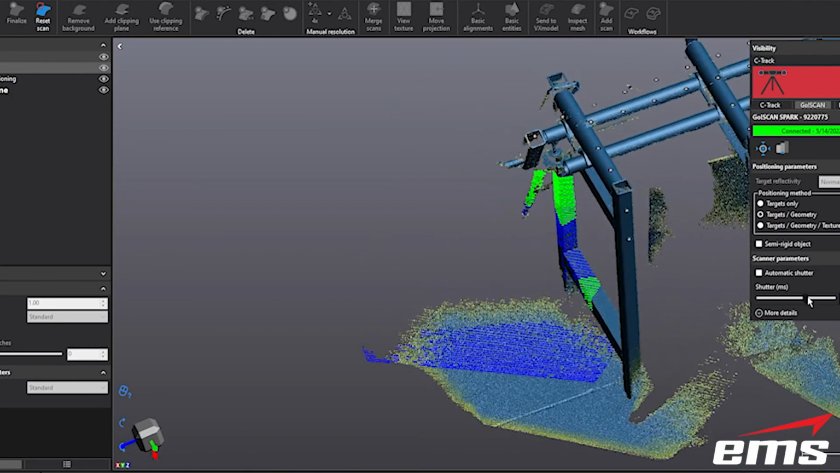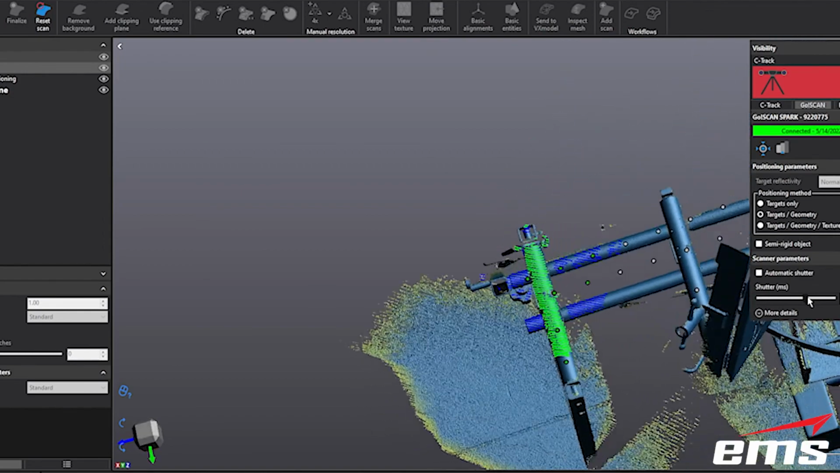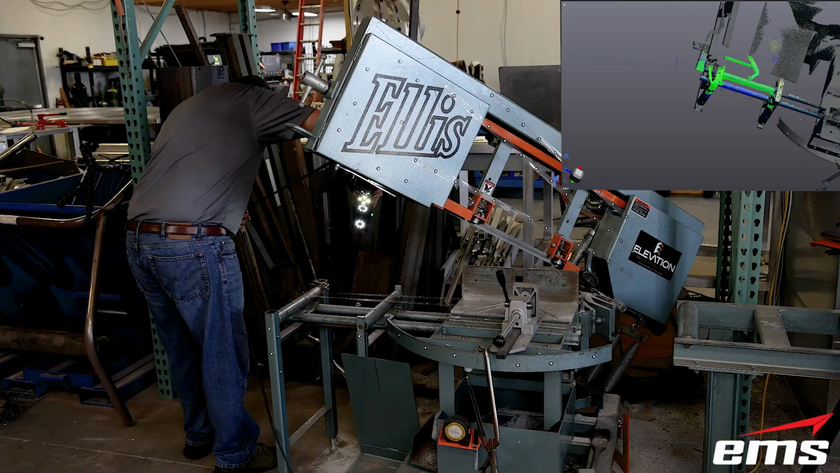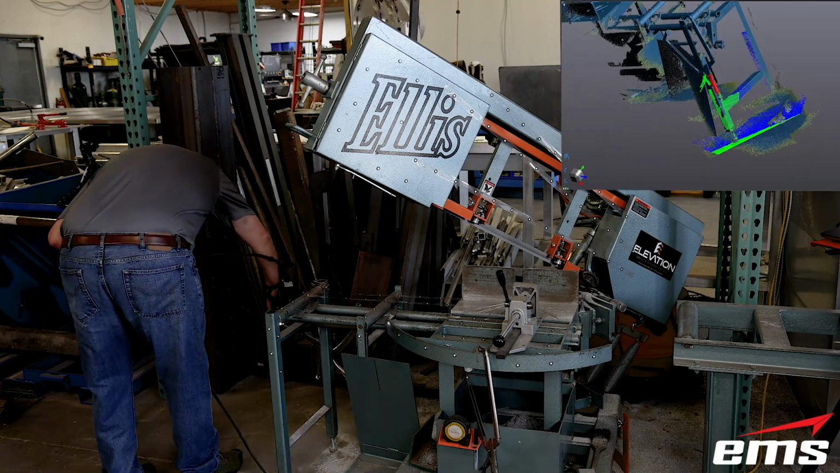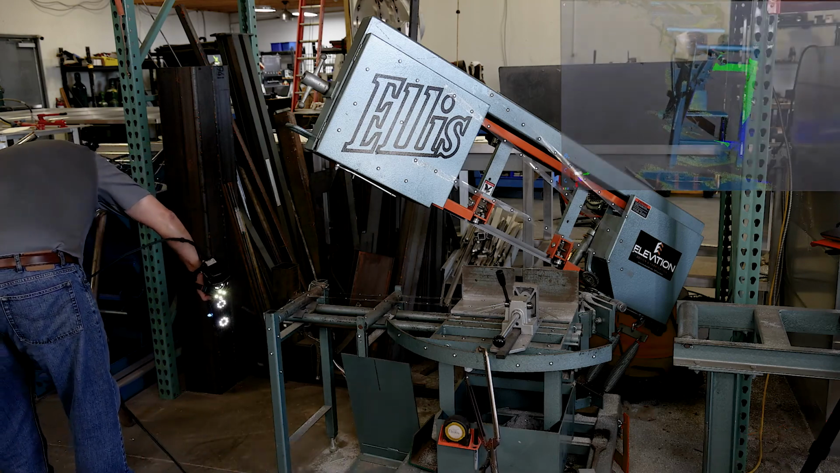And a part like this probably takes you about 15 minutes, maybe 20 minutes to do a decent job to scan it up. And then we just remove the targets and we're done. And then we can take it into the reverse engineering software again and start working on whatever safety equipment we want to design for this particular machine.